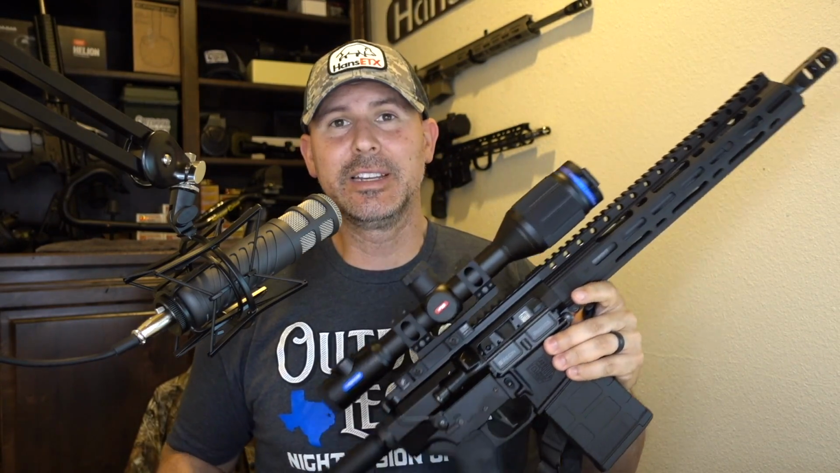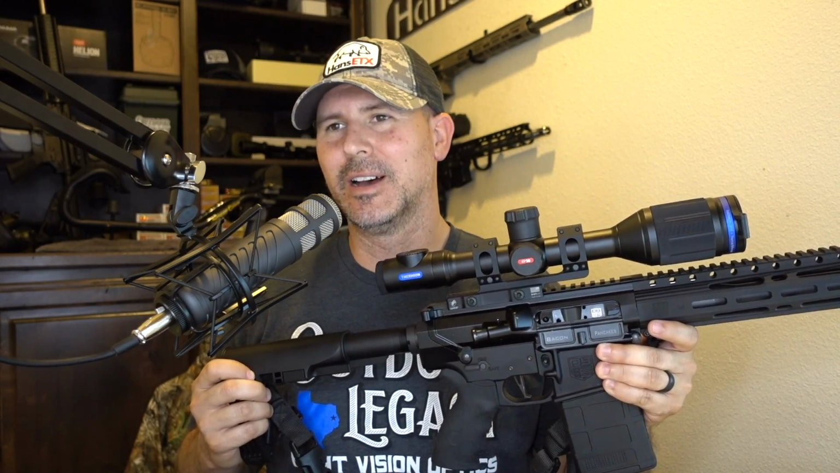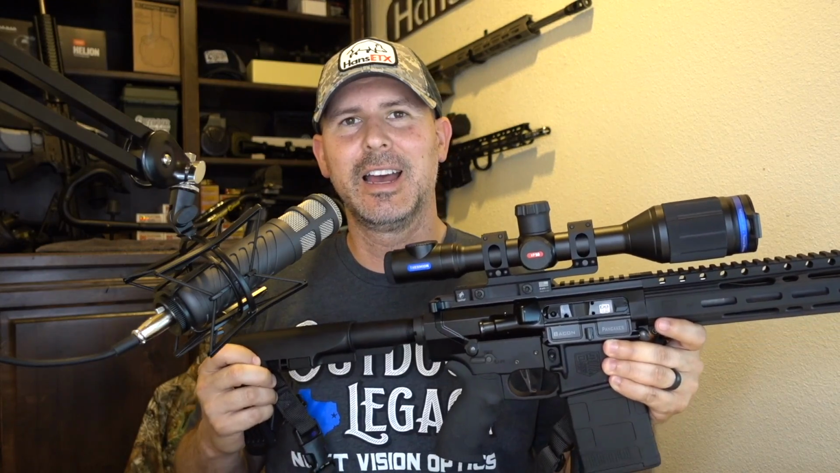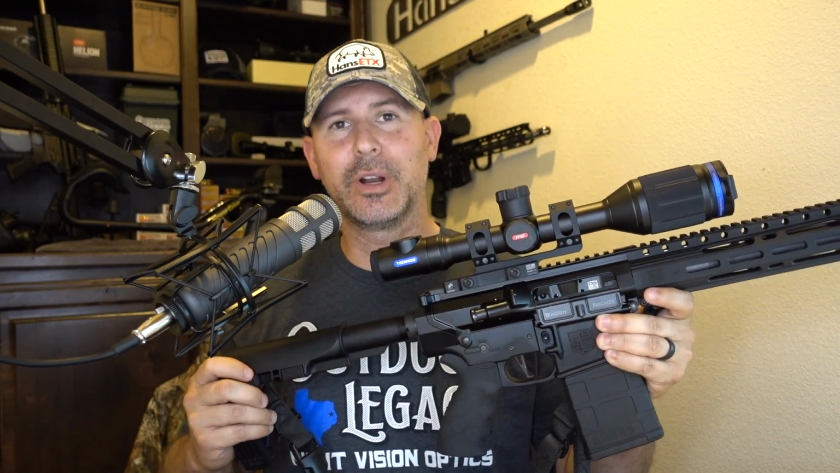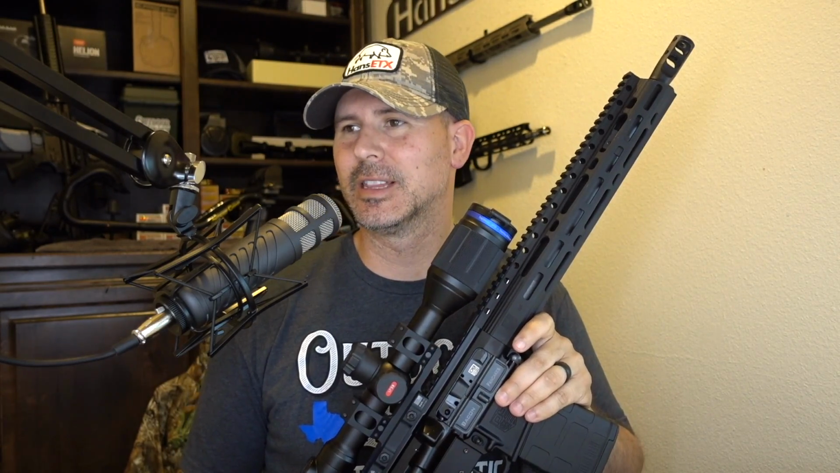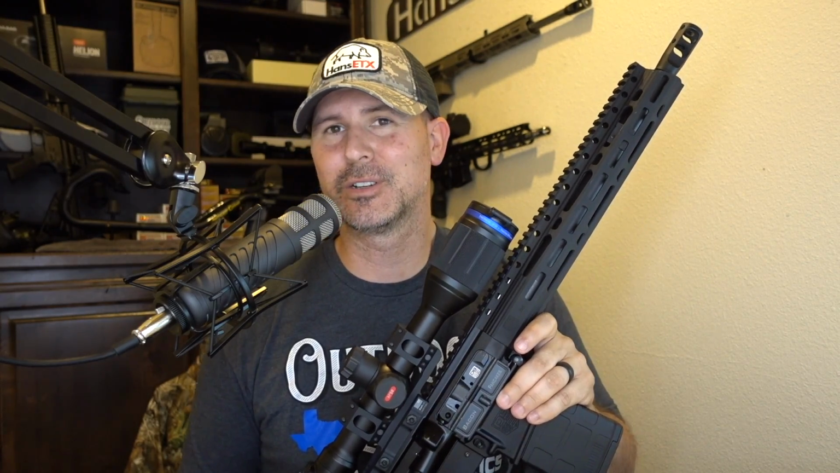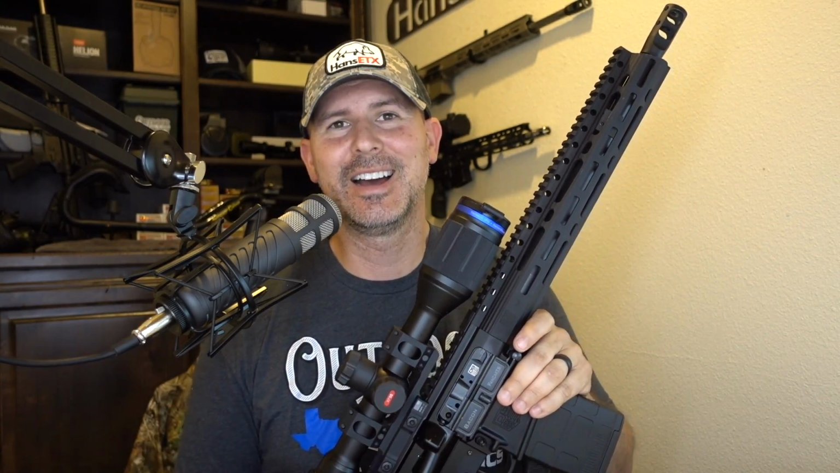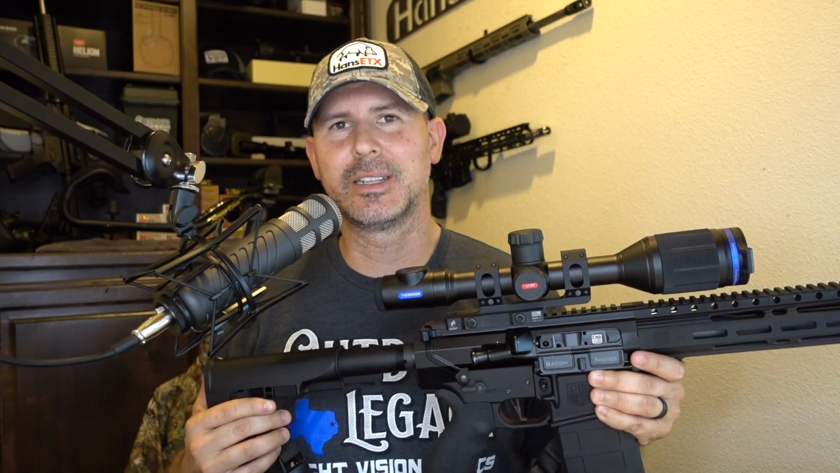But obviously, the look of the Thermion is a lot different than the Trail. As you know, most everybody knows what the Trail units look like. The Thermions have a more traditional rifle scope look to it, which is a great design. I know at first when I saw it, I didn't know what I'd think about it, but I find that I actually like it more than the look of the Trail units. And I'm a big fan of the Trails. Still got a Trail XP50 and still use it from time to time.